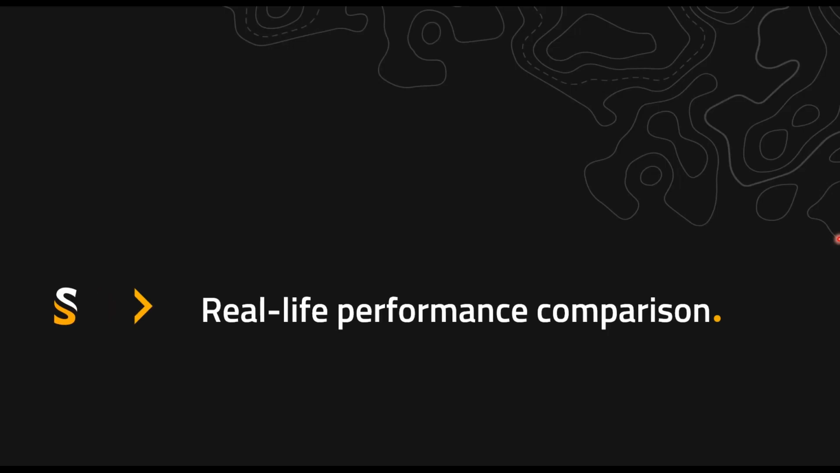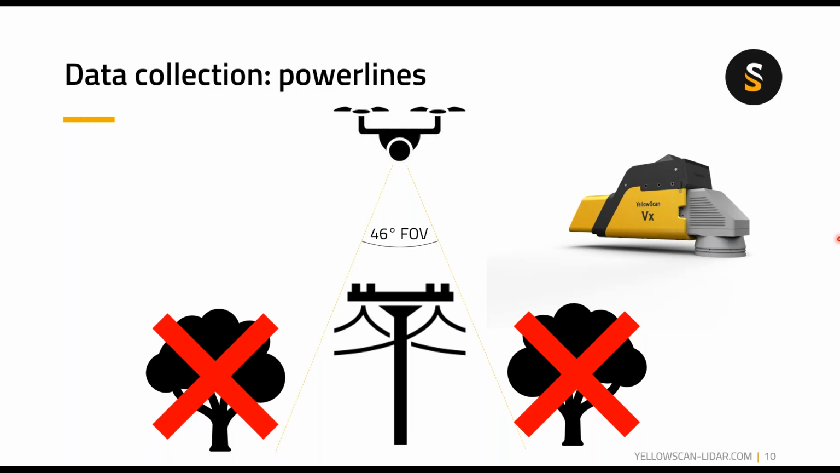We now move on to the real life performance comparison. First of all, I want to talk about the field of view. I saw that we have a question about the system swath. I'll move on in a few slides to it, don't worry. So first of all, the VXDL has, as explained, a limited field of view of 46 degrees, channeling all the points per second into that cone. So when you're surveying, you'll only have a limited field of view that cannot be modified.